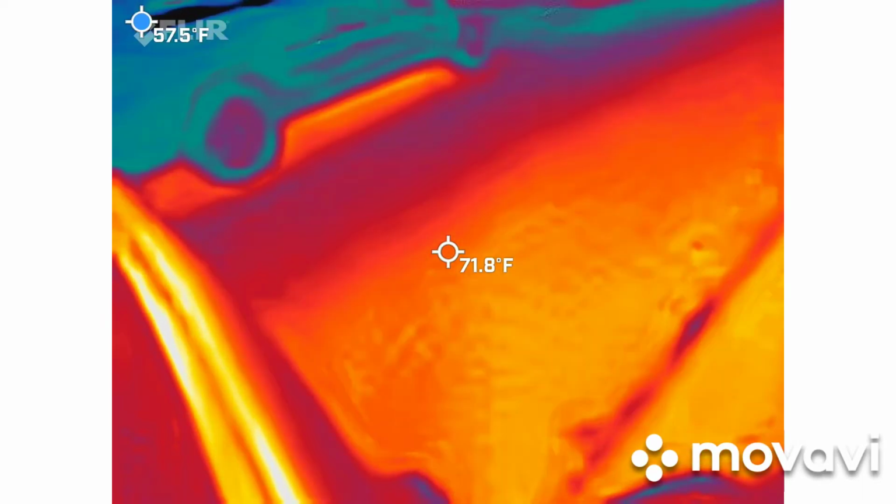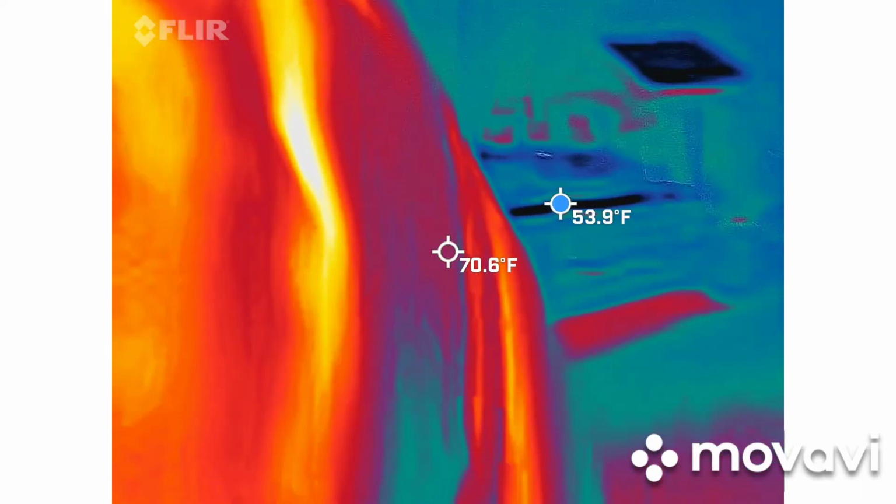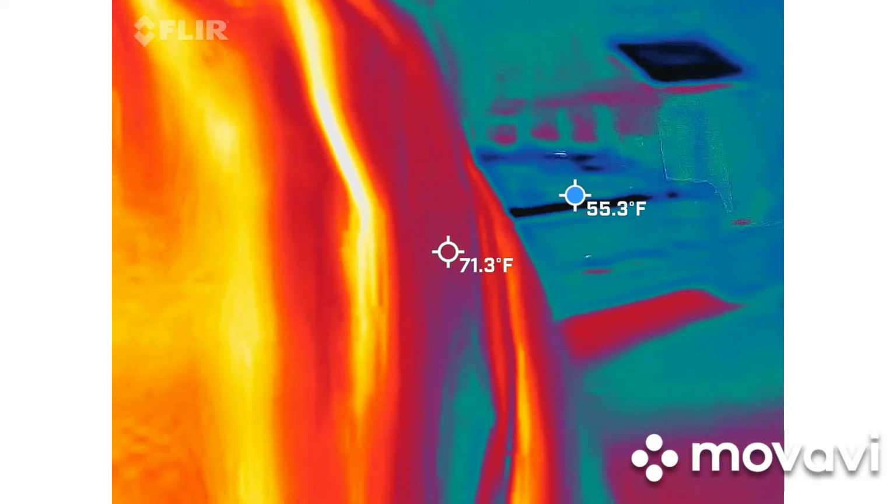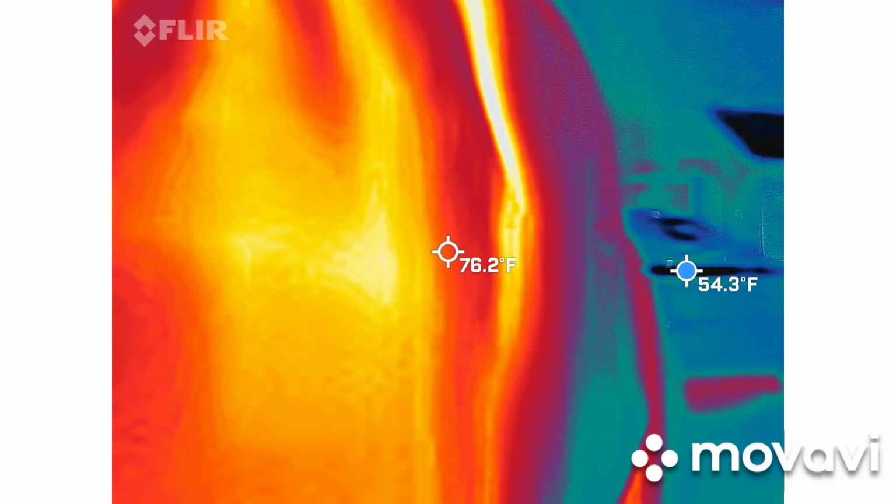The cool thing is there are a couple of cheat sheets on here. When you get your video back, you're going to see a little blue dot bouncing around the screen all over your frame. That's giving you the coldest point in the frame at that moment. That's a nice little cheat sheet that the new upgrade has. Also, the user is going to have a bar that gives them the highest and the lowest temperature in the camera at that point in time.